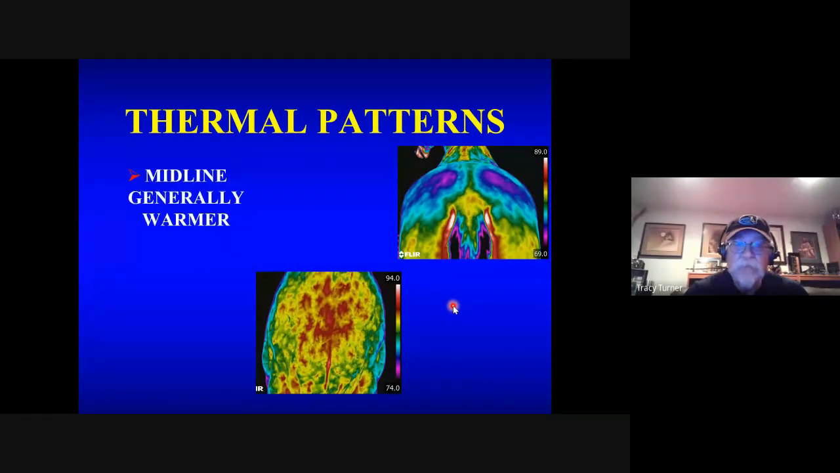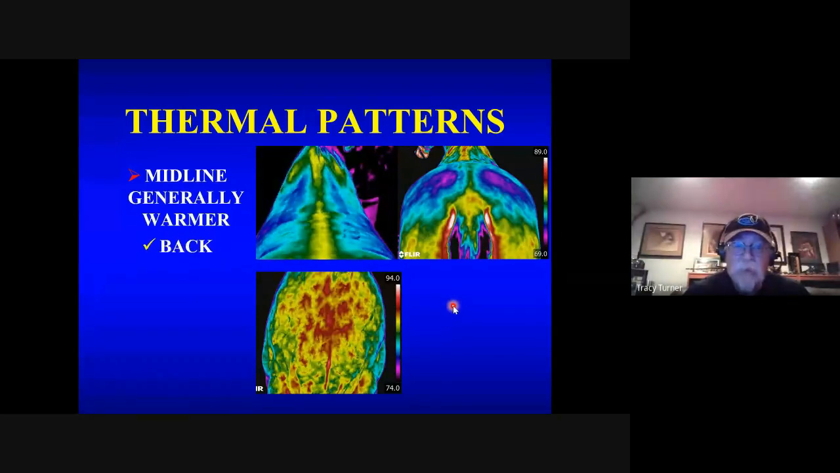As you look further, the midline is generally warmer. So when we look at the back, down the middle of the back should be the warmest area, and then we get these isothermic bands. As we look at the chest of the horse, again, the middle of the chest is pretty warm, and then as we get further out, we get more bands.